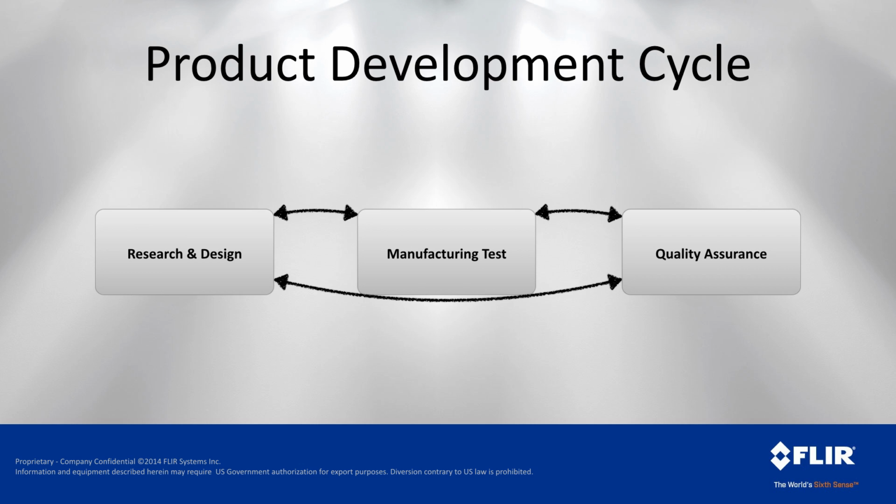Let's take a look at this as if we were going to develop a light bulb. When we think about the product development life cycle, there are three major phases: a research and design phase, a manufacturing test phase, and a quality assurance phase. And they all kind of feed back on each other. Let's focus on the research and design phase and the quality assurance phase today during our webinar.